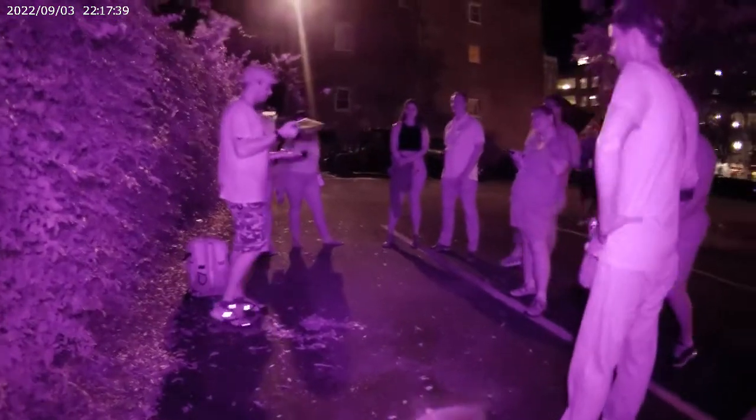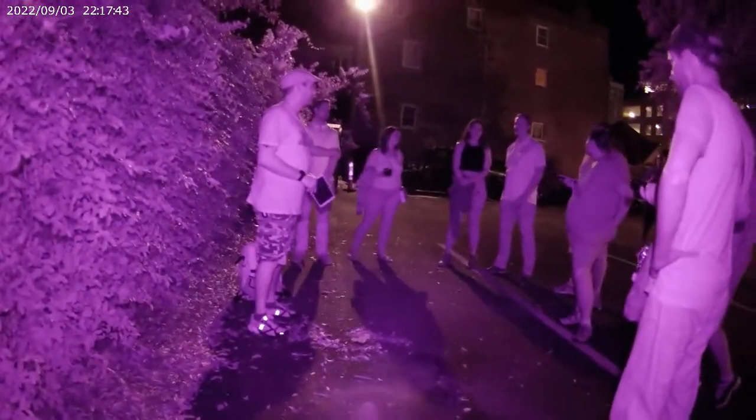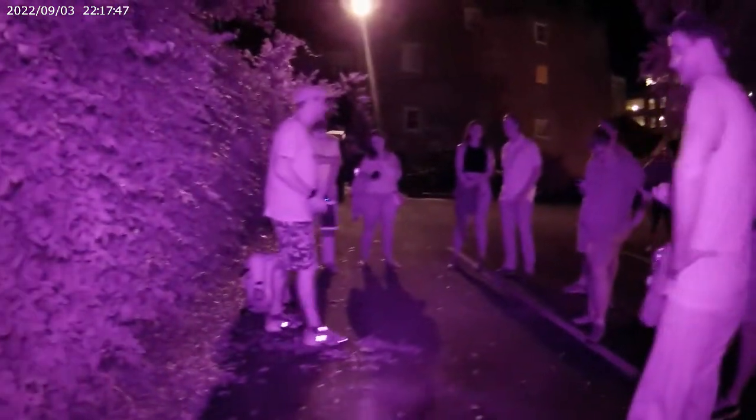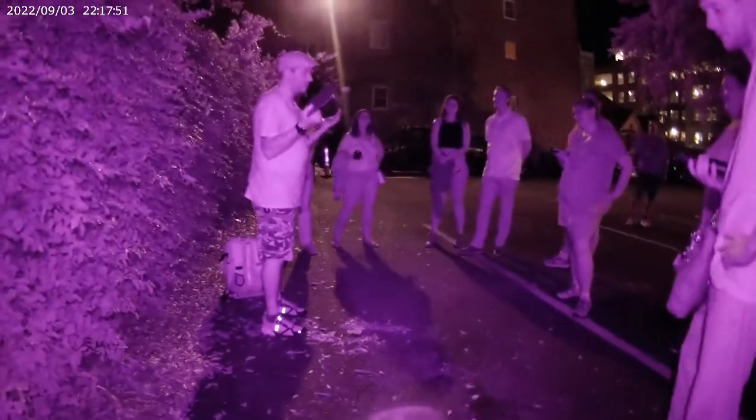Kodak doesn't know what to do with this photograph either. Is it a film camera? Yes, film. So I did have those. There's one young one in here. Kodak has no idea what's going on with this photo.